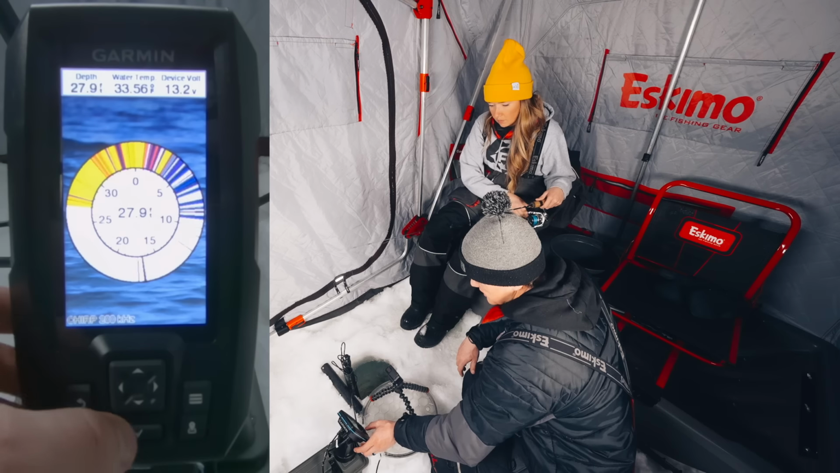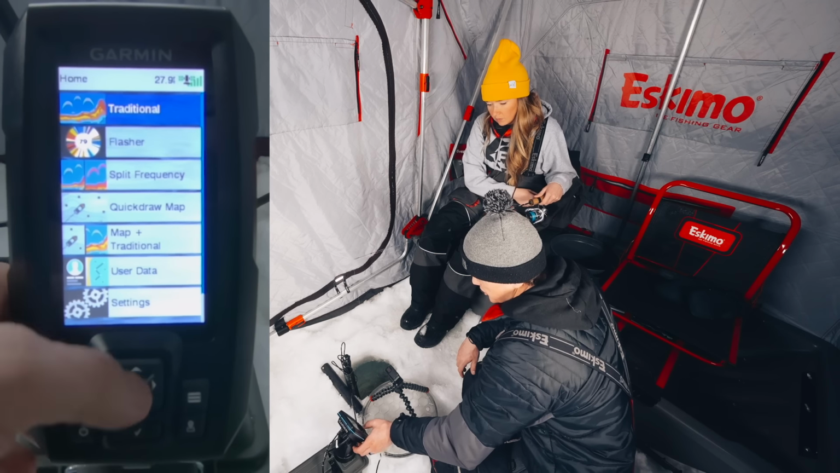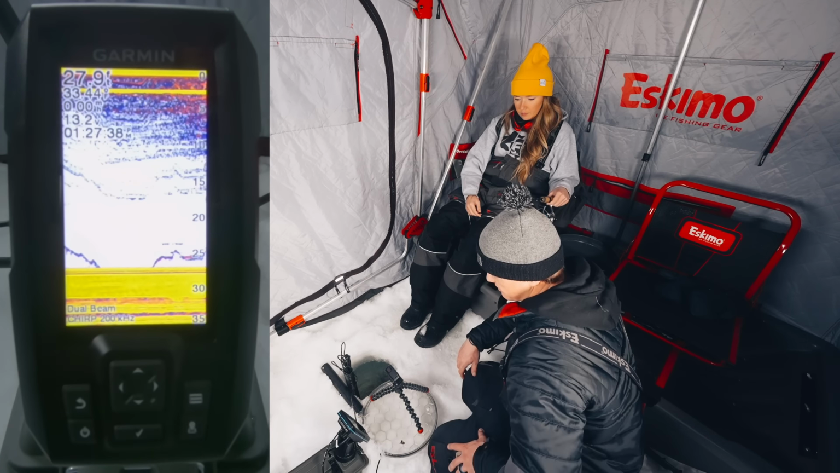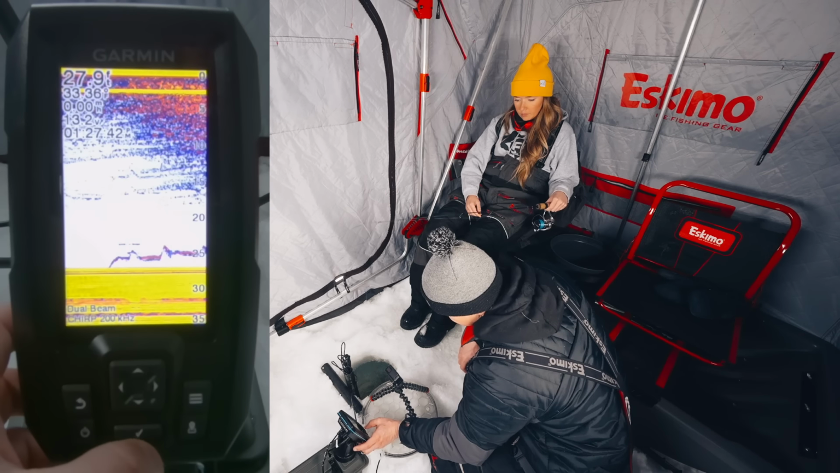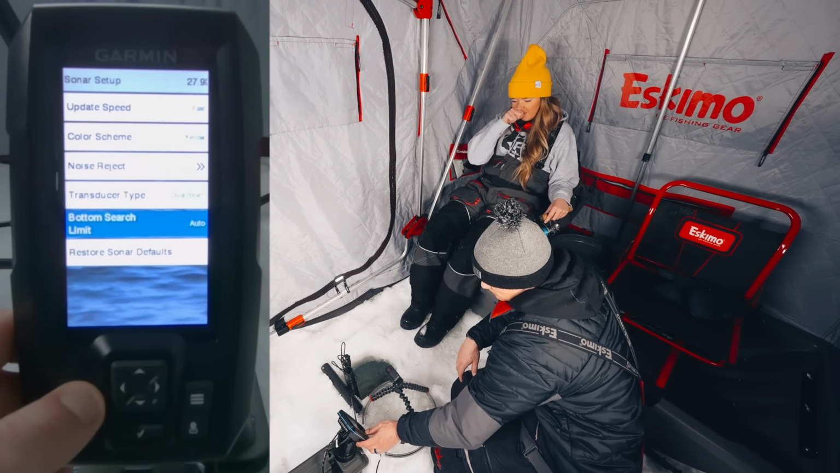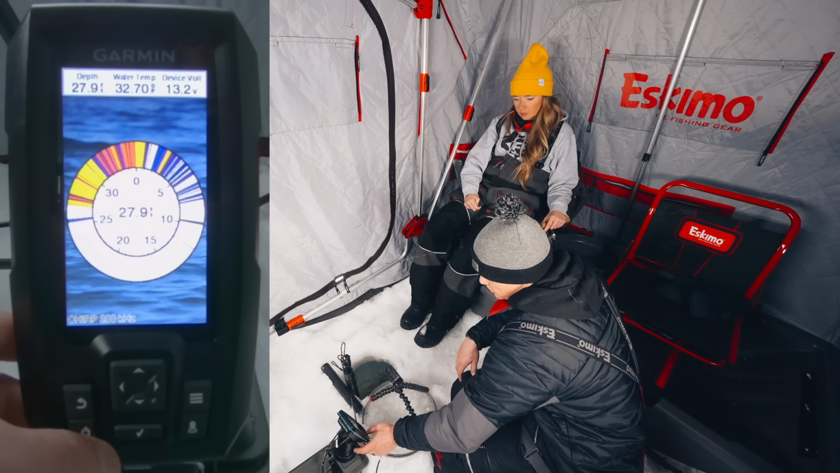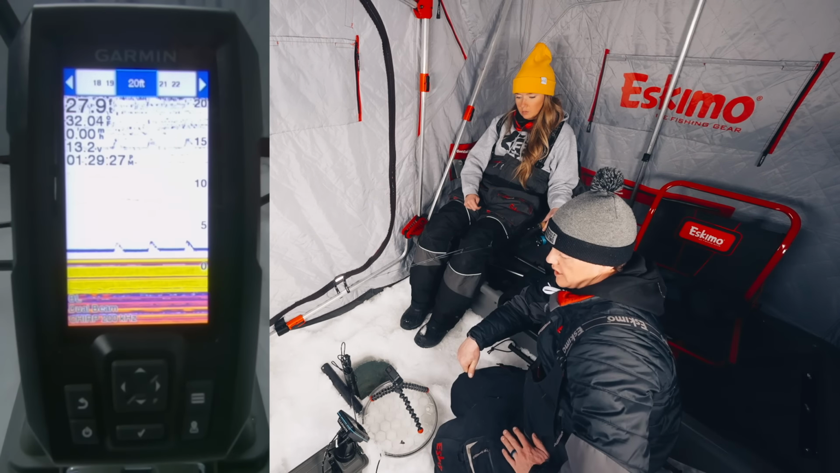Let's look at the menu here just to see what options we got. So we got traditional mode. Let's take a look at that. That's a pretty clear way. I don't know if there's a way to add some sort of live bar on the side. I'll have to look into that in the settings a little bit. We've got different color schemes we can play with. It's got the water temp. It's got our voltage, 13.2 volts. Okay, now this is a bottom lock mode.